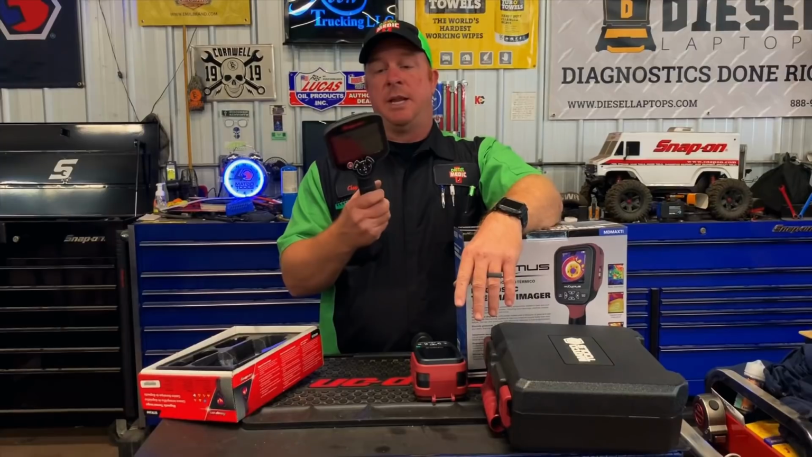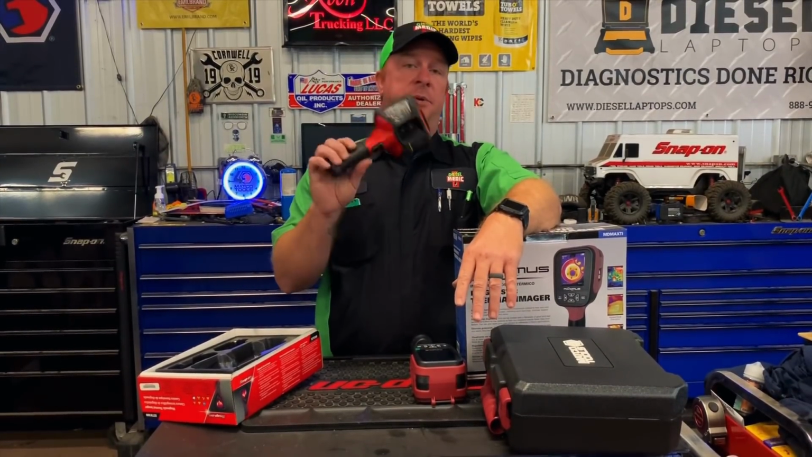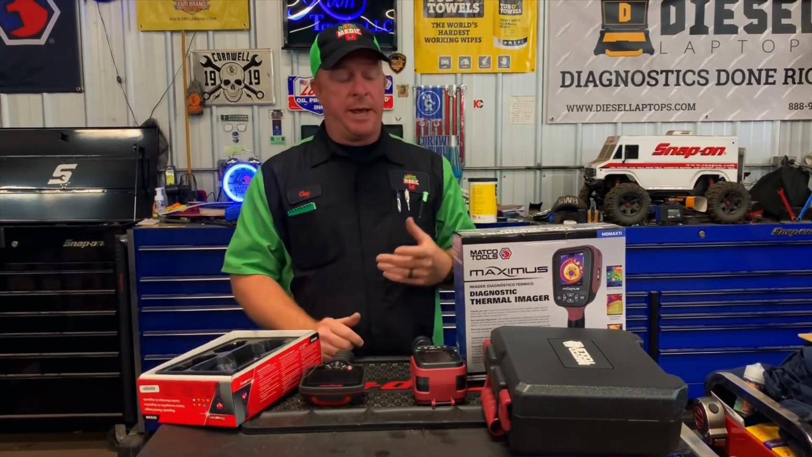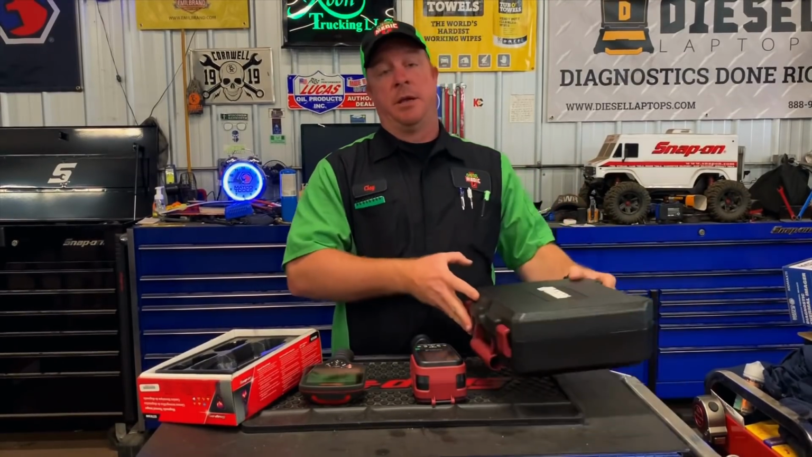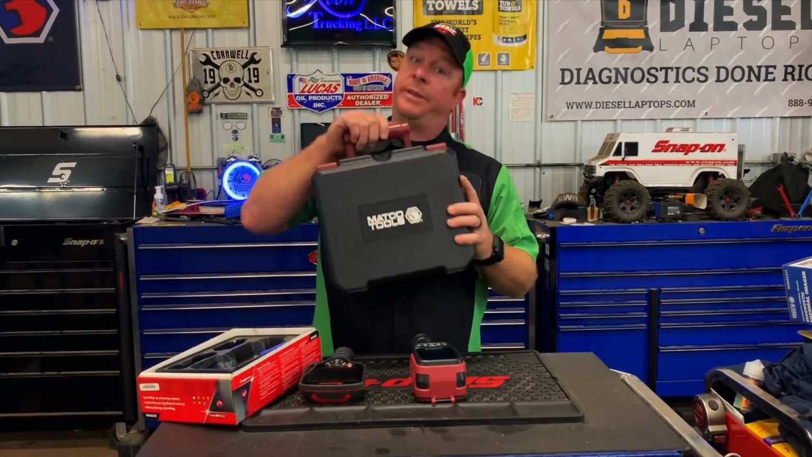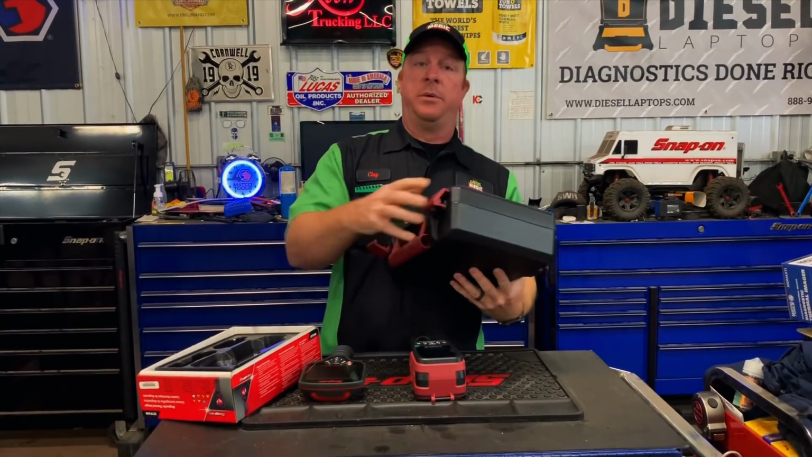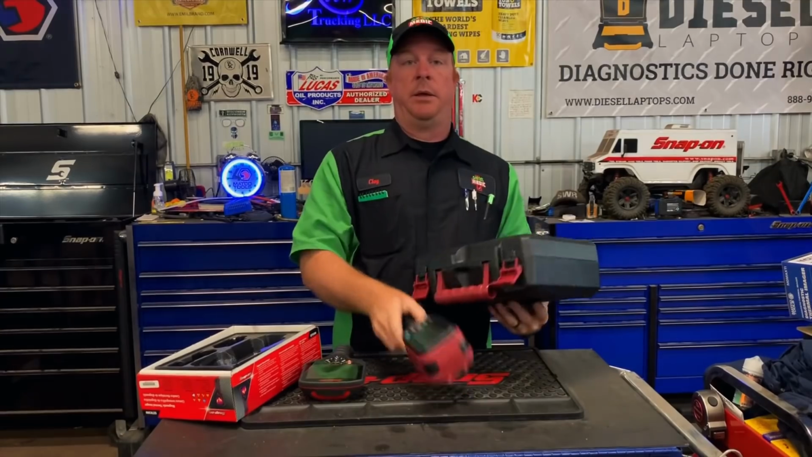And here is the Snap-on. This is their newest one, the EETH310. And we'll be taking a good close look at each one of them side by side. One of the first things I would like to say is a win for Matco is they actually give you a carrying case. It's a real carrying case with a handle and latches and plastic. And what's cool is this is going to protect this.